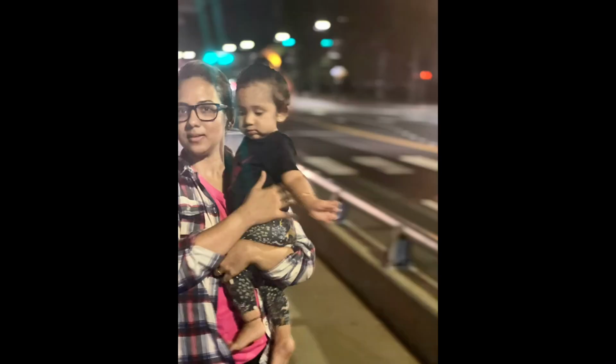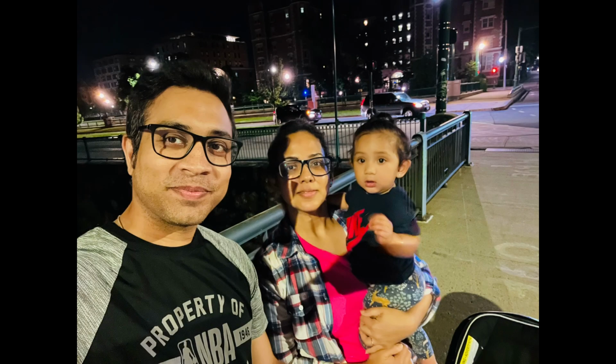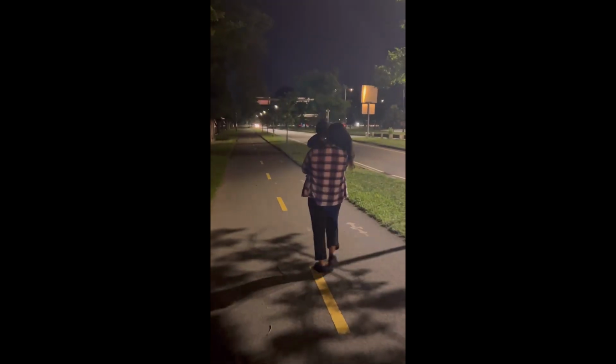When we took Samira out of her car seat, I saw her shivering a little bit. I think the breeze is just a little bit too cold for her. Thank God we always carry her jacket with us. Now we have put the jacket on her, and I'm carrying her with me just to give her a little bit break from laying in her stroller.